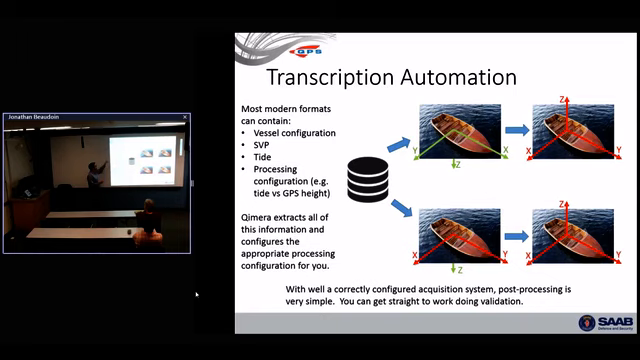Here it is. The vessel configuration, same thing. Get rid of those pieces of paper. It's in the file, if you set it up right in acquisition, and you made sure it was right in acquisition and you confirmed it. Some files have tide in them, for example. You can bring that in. The processing configuration: is this particular file configured to use tide or GPS correctors for height?